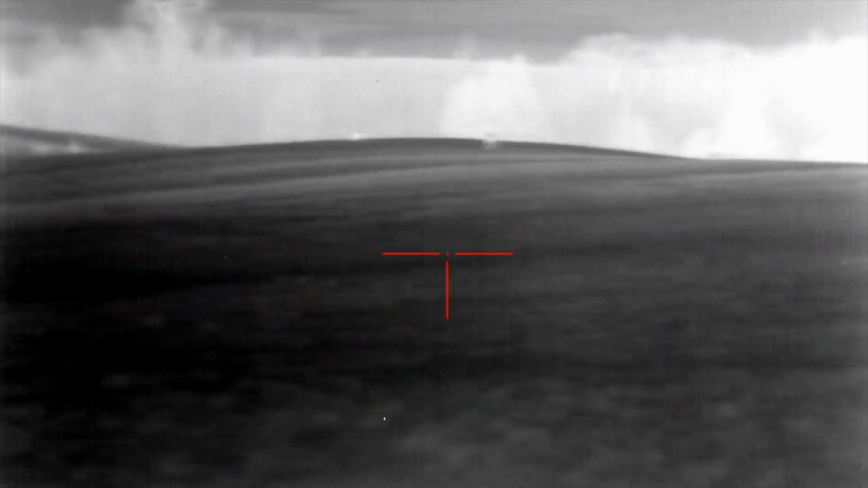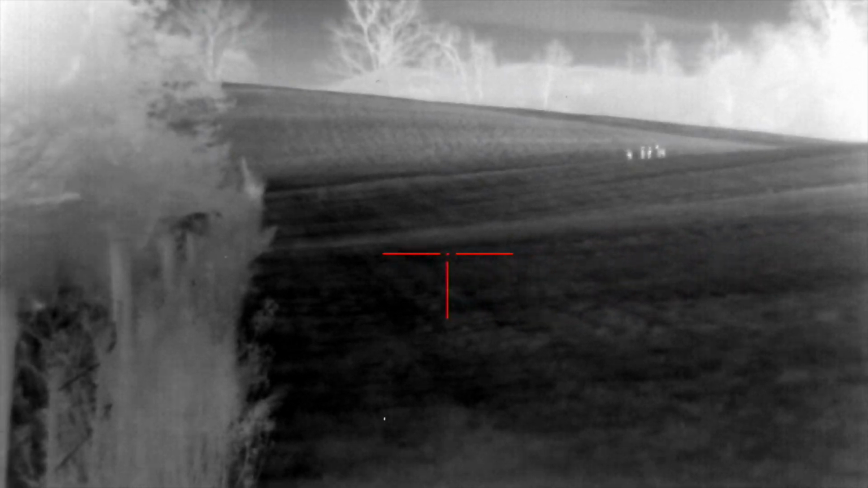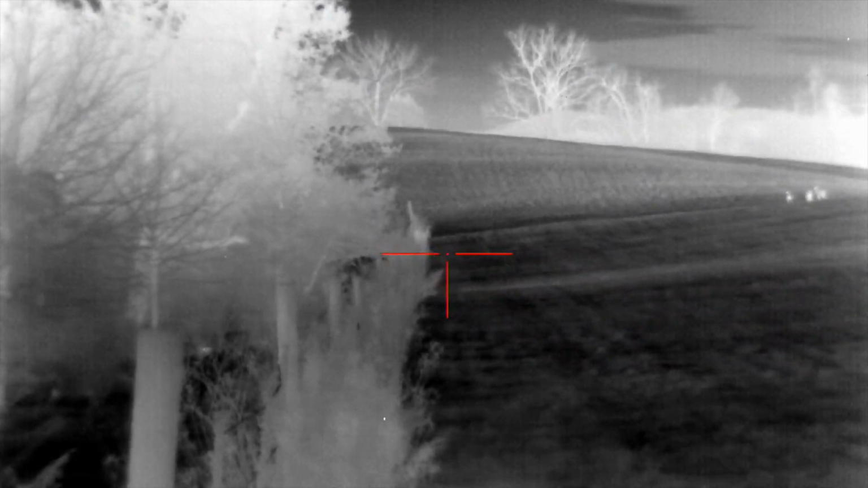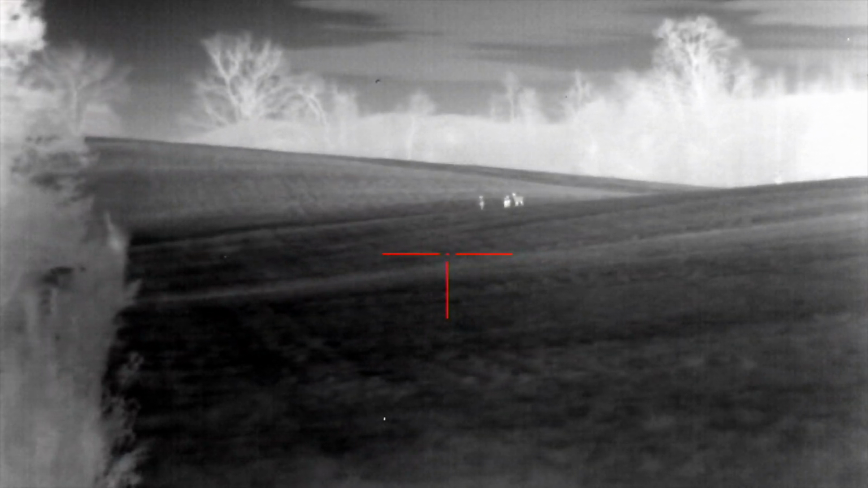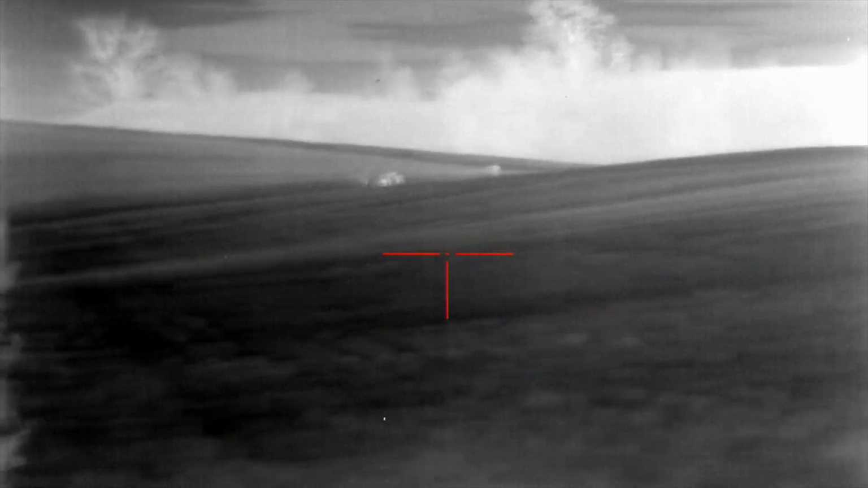Bunch of deer. They came right out of that bowl. I don't like when they're up on the sky like that. It's hard to see them.